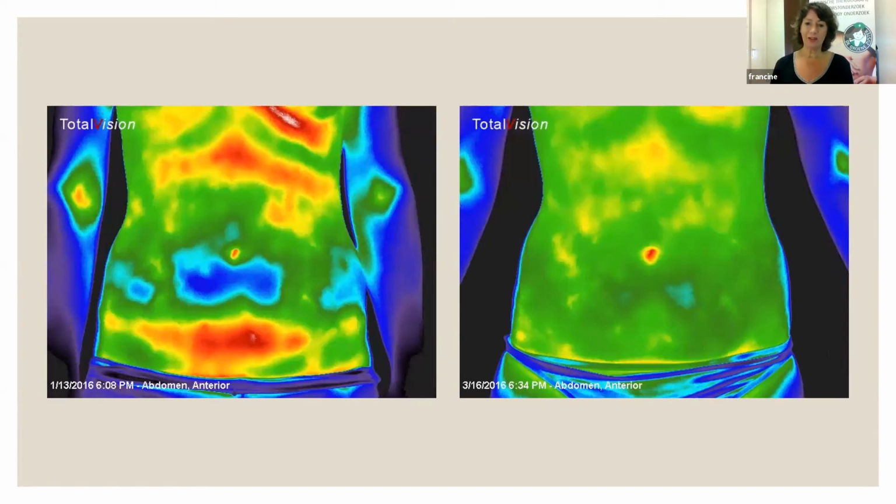So what we see here is also an improvement. This lady got therapy for her feet, and she changed her diet for just 8 weeks. And then you see what kind of improvements that can give. So reflexology, that was the word I was looking for. Reflexology for her feet and a change of diet.